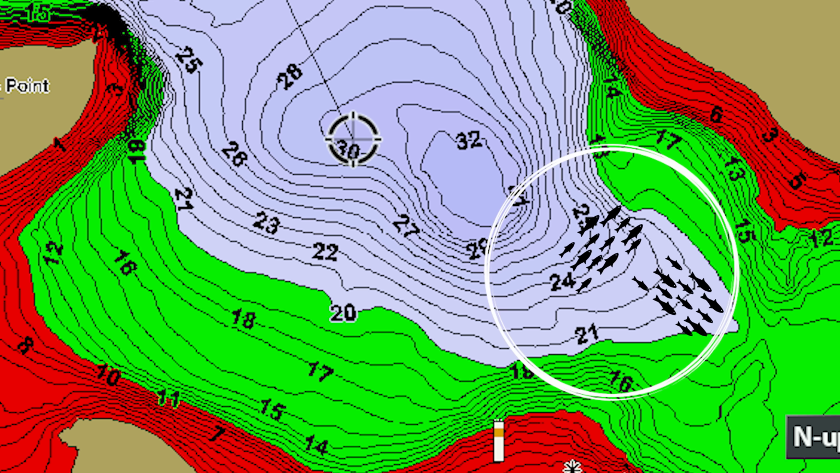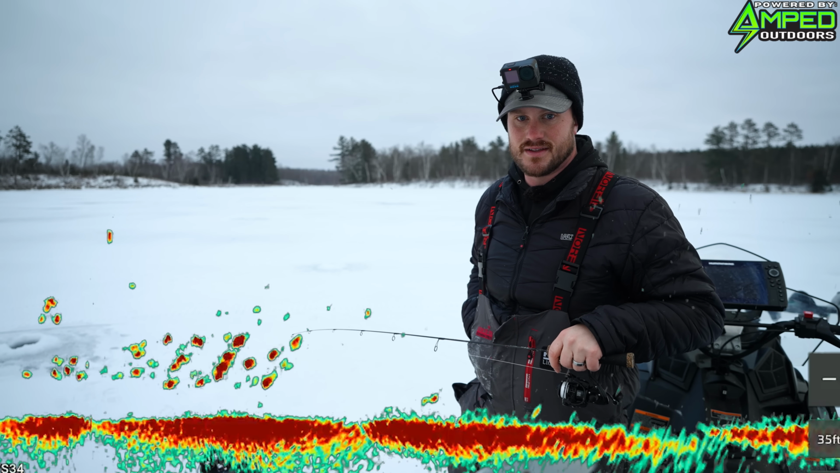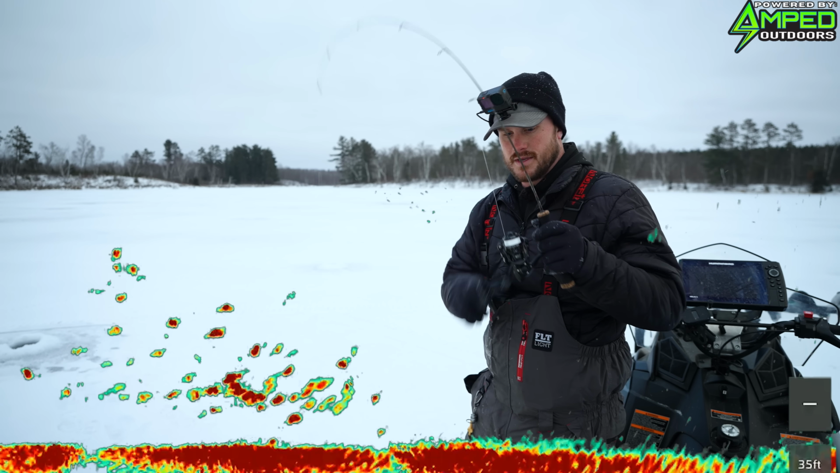So we got a little bit here. I'm just gonna go catch a few more fish, and then I'll kind of show you how we transition into that nighttime bite. Like that guy. Not a lot of super small ones here today, which is nice. Immediately yet again.